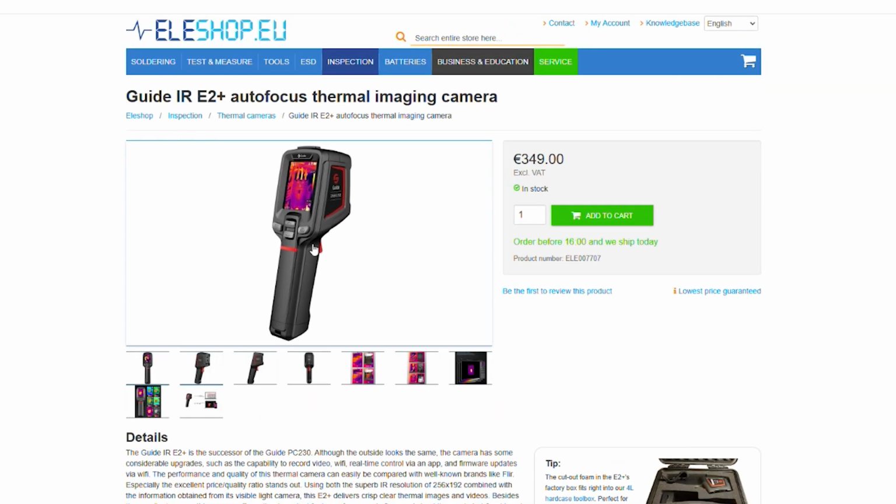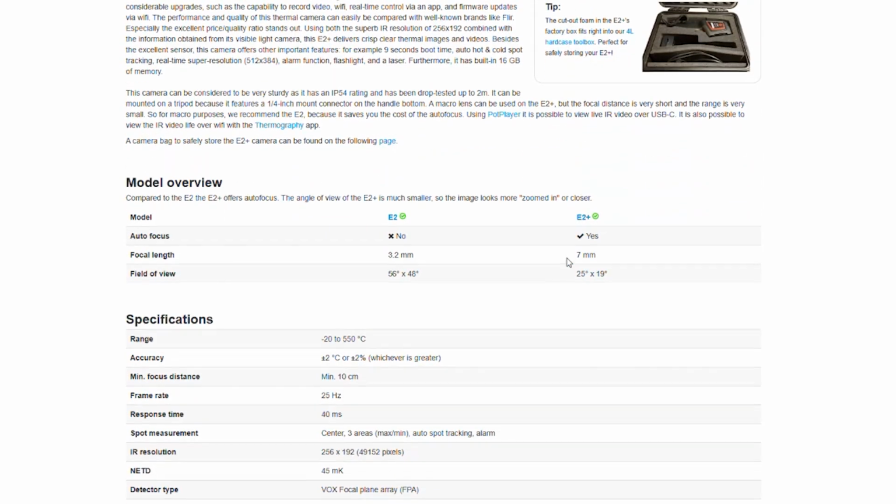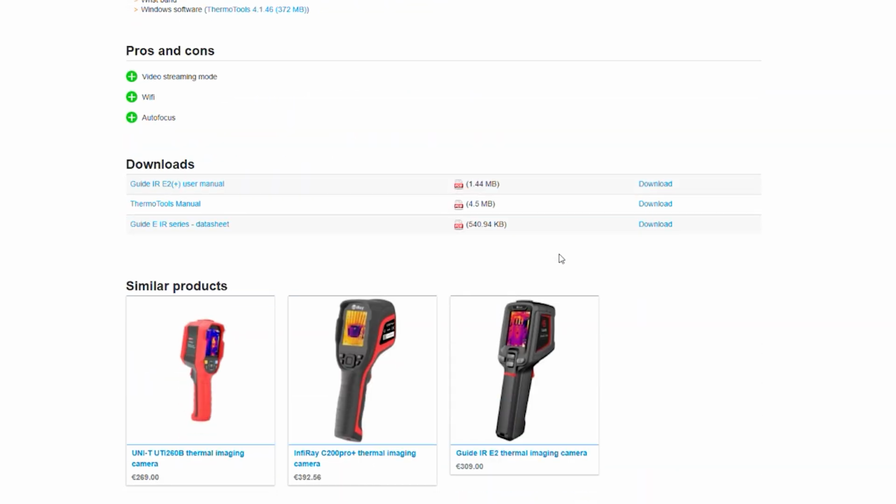If you're looking for more background information, like operating conditions and a more detailed menu overview, check out the information on the Eleshop website. To summarize, the Guide E2 and E2 Plus are excellent tools for visualizing temperature differences. But keep in mind that it's not meant for pinpointing absolute temperatures. But with some adjustments, you can get more reliable results. I hope this gives you a good overview.